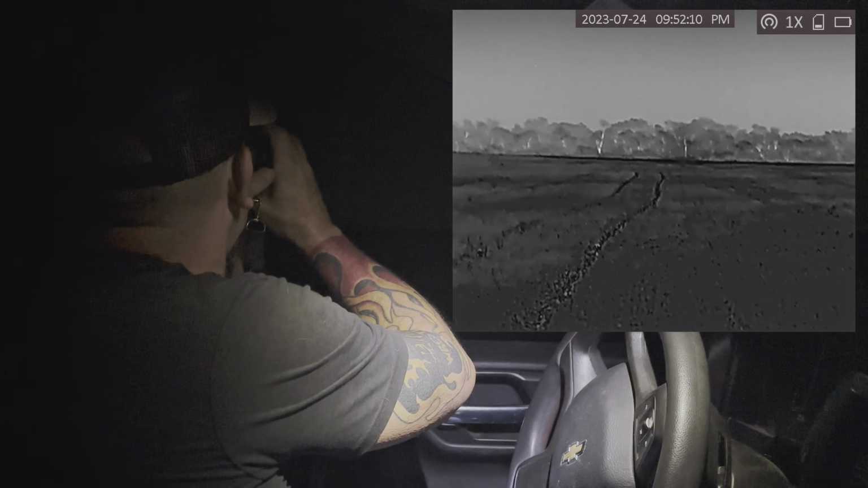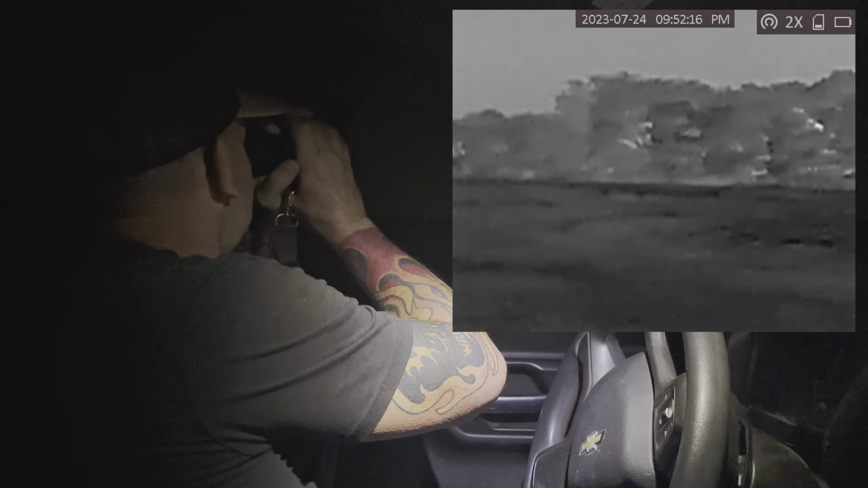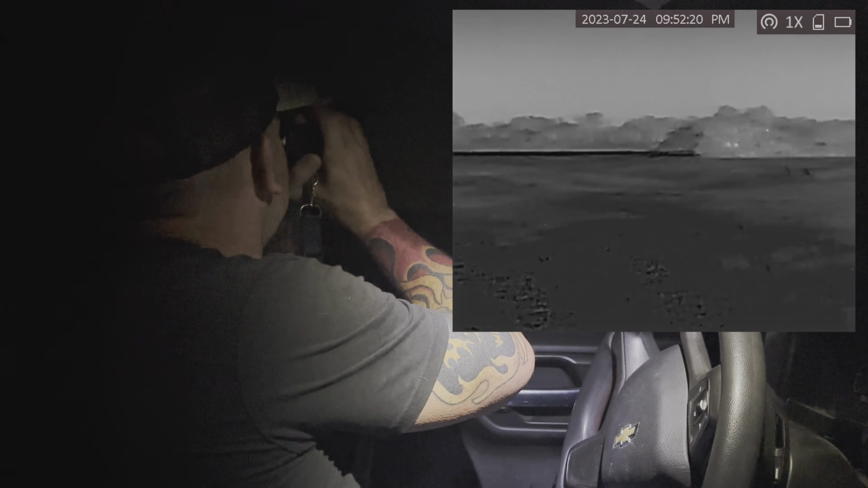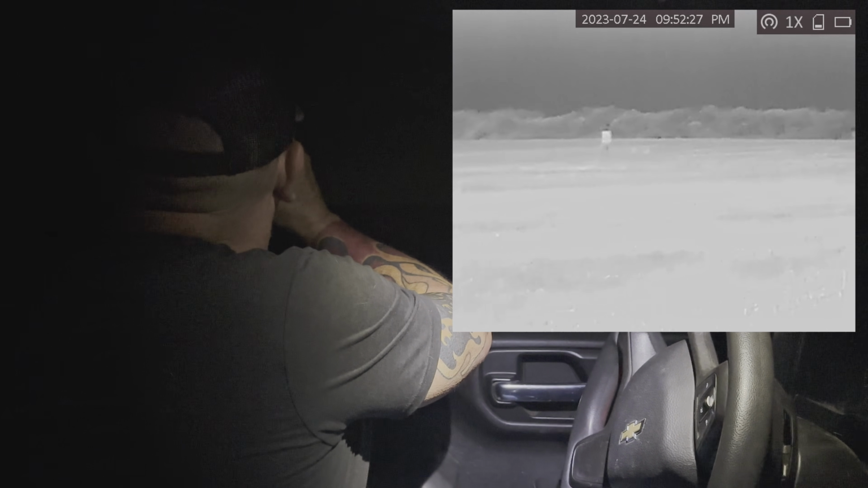It's pretty grainy on 8, but I was hoping a deer would walk out here so you guys would be able to see a deer. But, you know, you can zoom in, like I said, it's gonna go from 1 all the way up to 8 and then back down to 1. Change my color palettes with this left button. So I'm going to click this left button, and it's just a fast click. Now I'm on black hot.